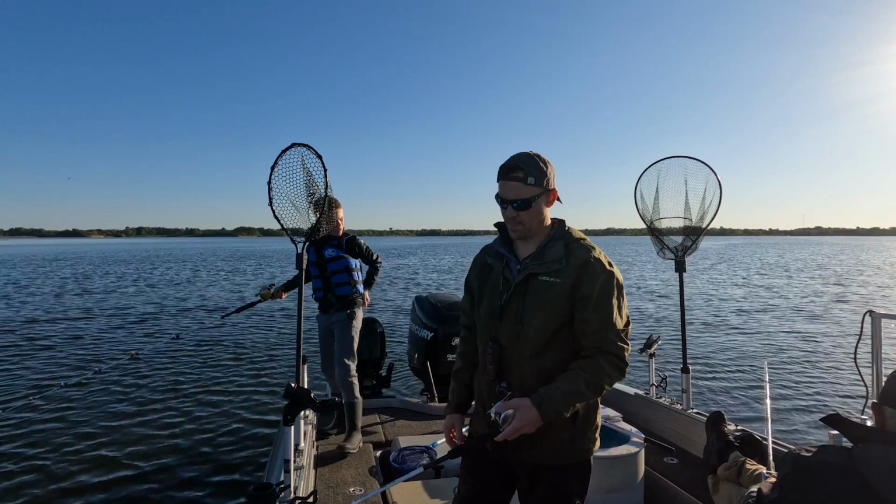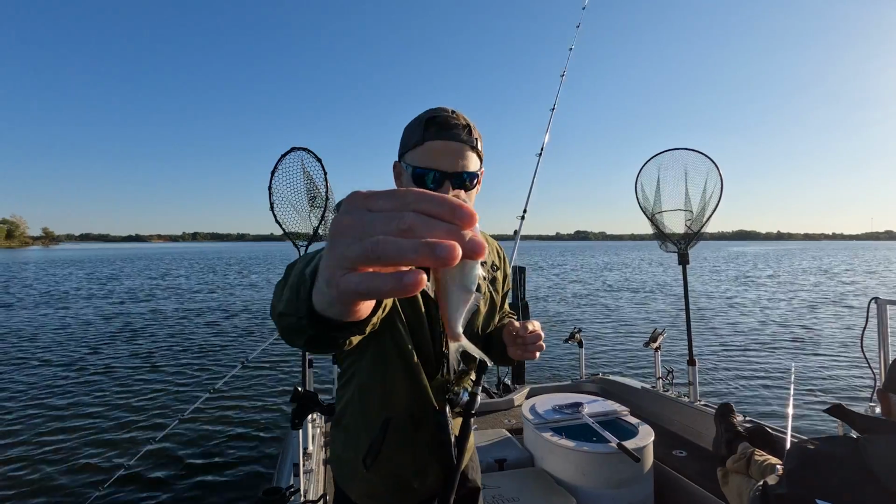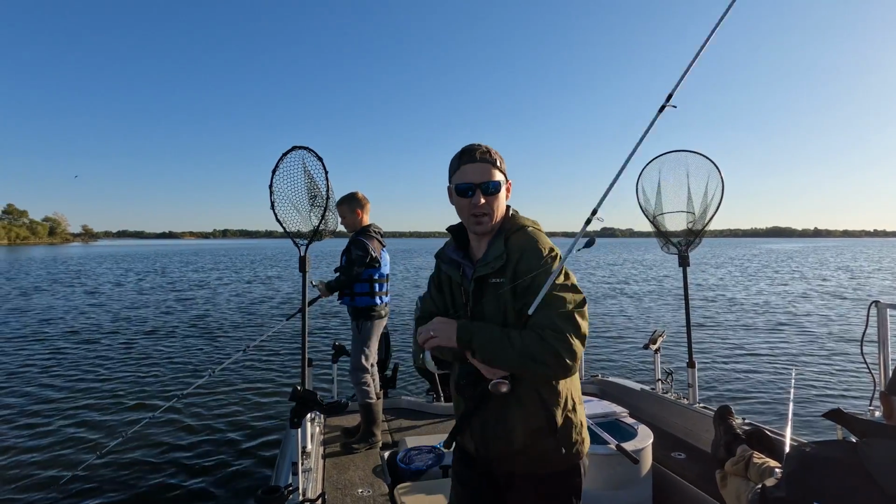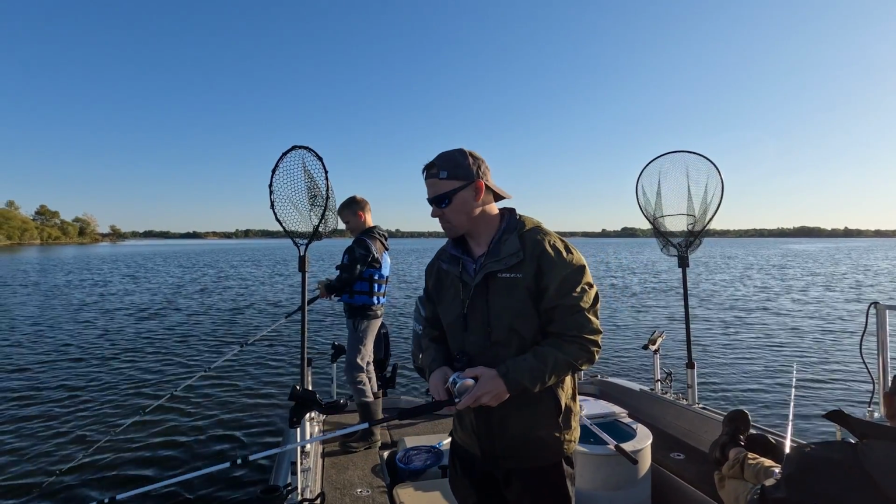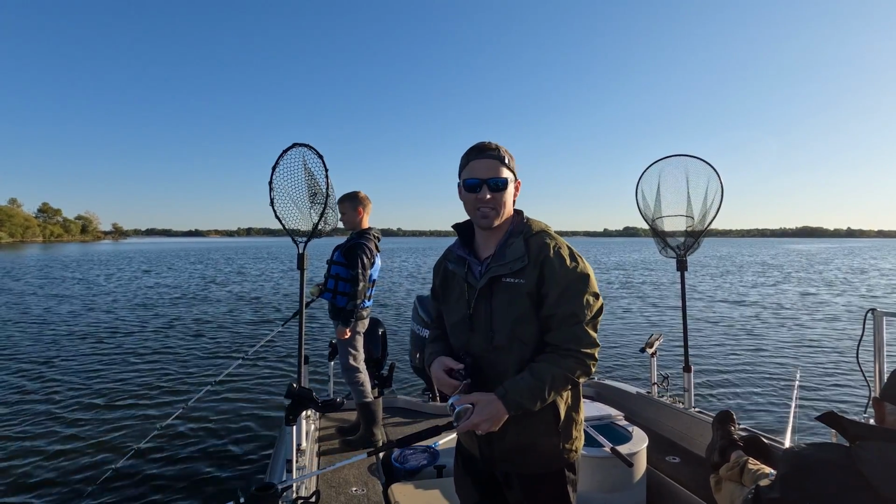Good luck, guys. Oh, there he is, guys. Oh, missed it. We caught big bait this morning. We got here later than normal. We only have about 3.5 hours to fish today, and we wanted to get after them pretty quick, so we didn't catch any smaller bait.